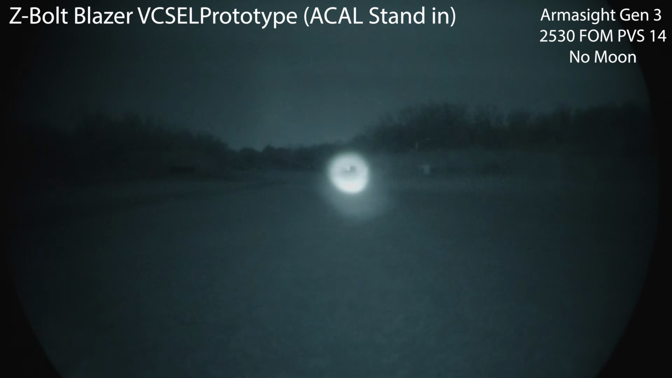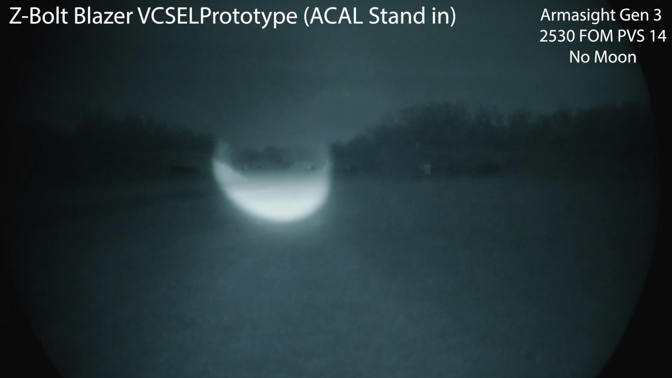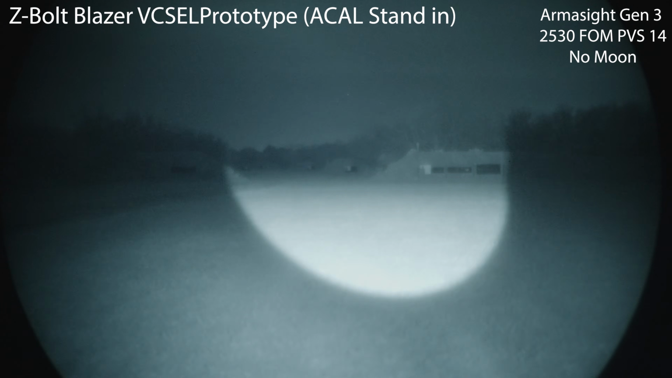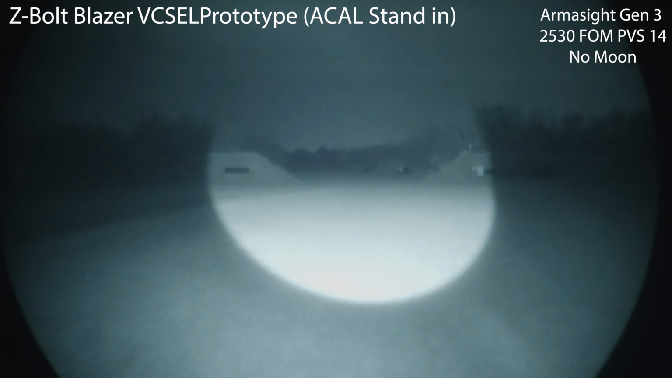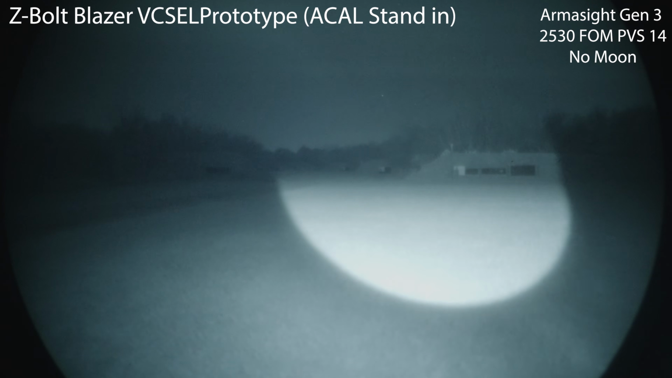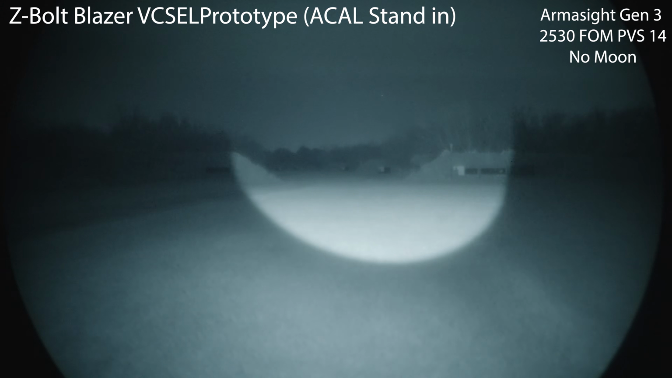So it does converge and diverge. A little bit bigger than a Surefire head, but that's the trade-off when you actually want to have a clean illuminator that has such a wide and narrow convergence and divergence. This is very useful, honestly. Pretty much lights up the whole range and very well, if I might add. So again, this is the stand-in prototype head for what looks to be their upcoming ACAL.